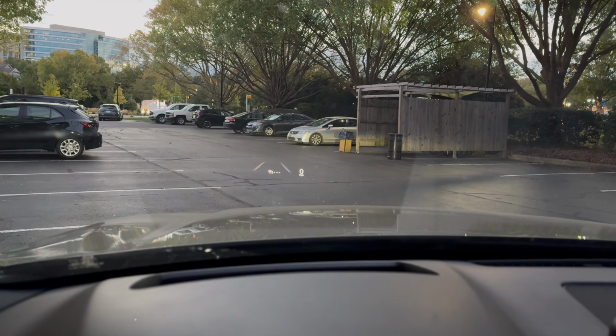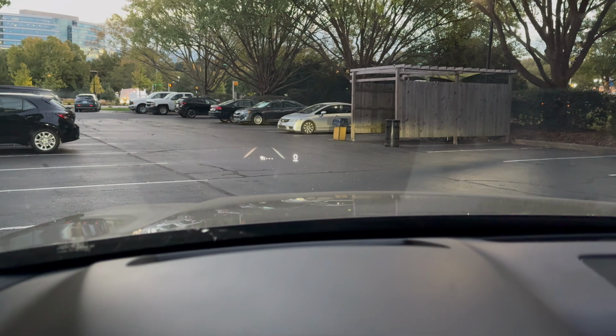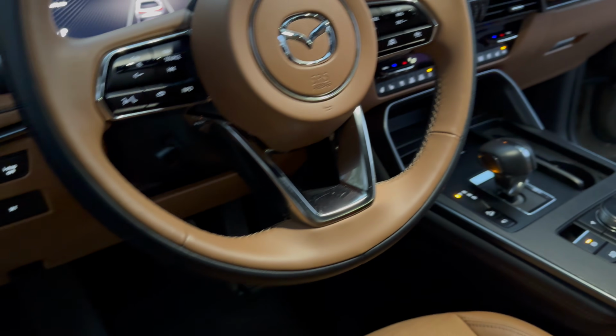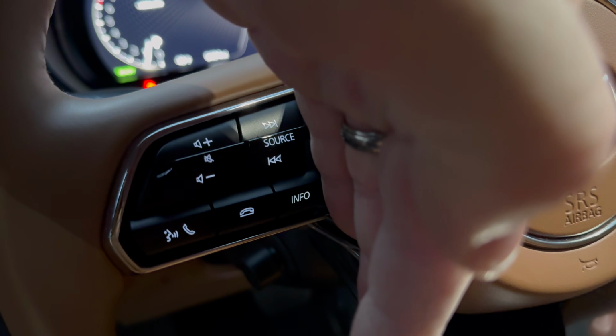And how about this active driving display? The head-up display. Look at this right here. It shows you some of your safety information, your speed. Tells you when cars are coming in your path, in your direction. Here's the horn. There we go. Backlit lights right here on the steering wheel.